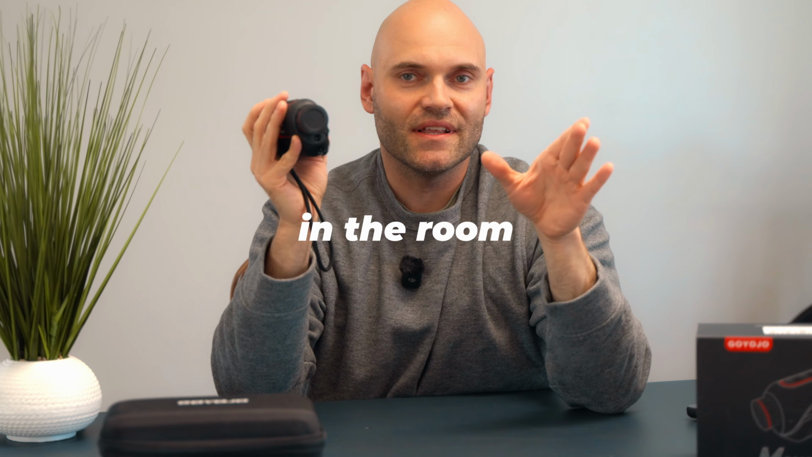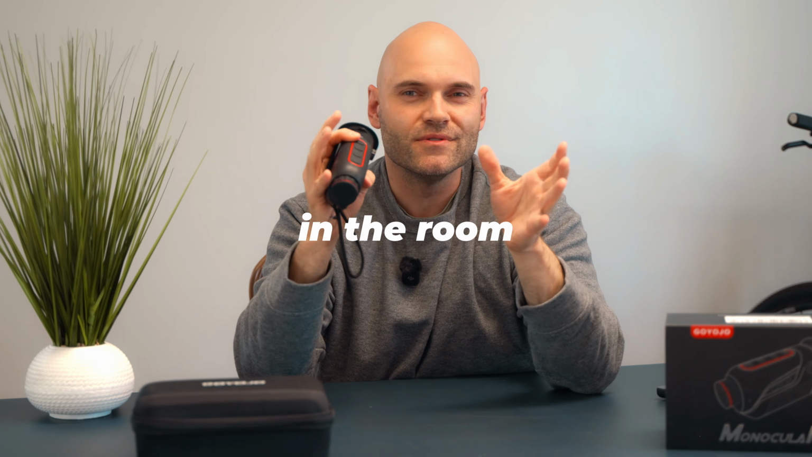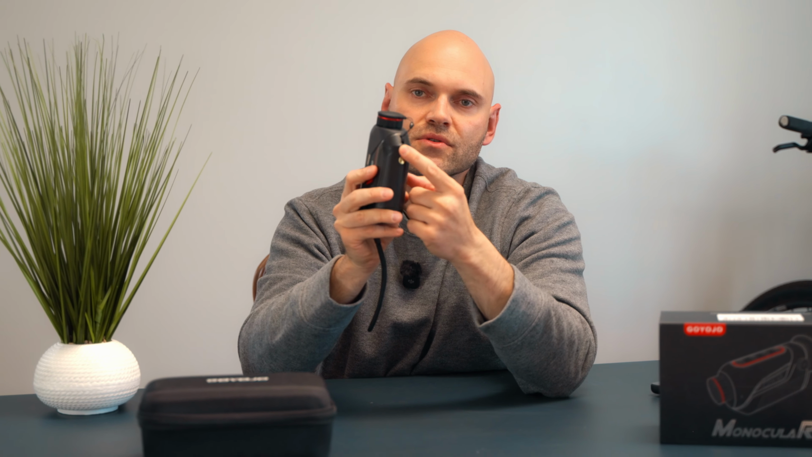I don't know what this is used for, but maybe you put it on a gun or something, and you would like to see the laser exactly on this point. It's off by like 2 or 3 centimeters. On the bottom we have a mounting point, so you can probably screw it onto a gun. For me it's going to be a tripod if I'm going to use it.